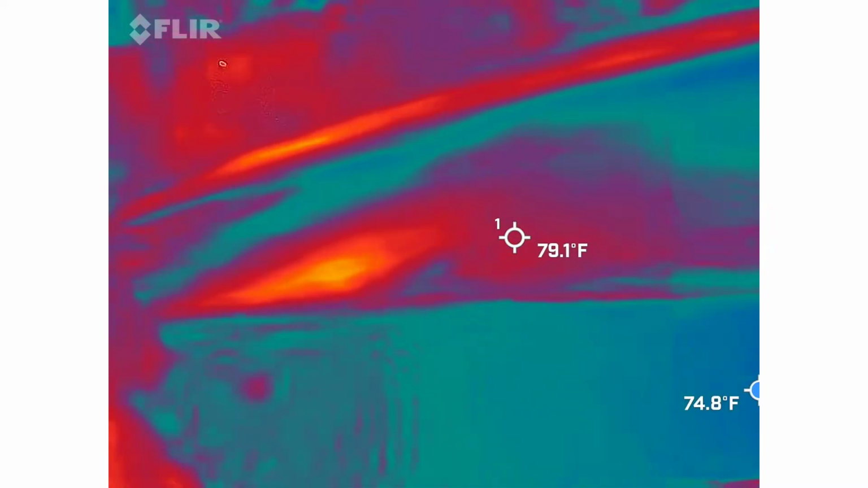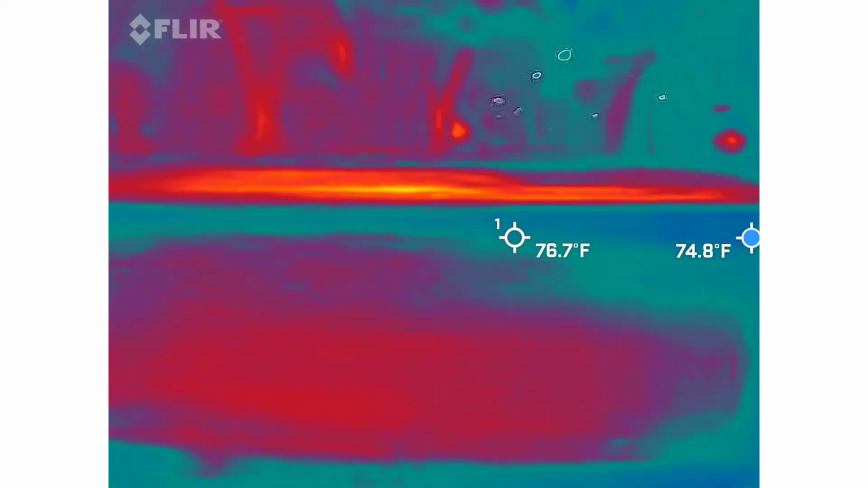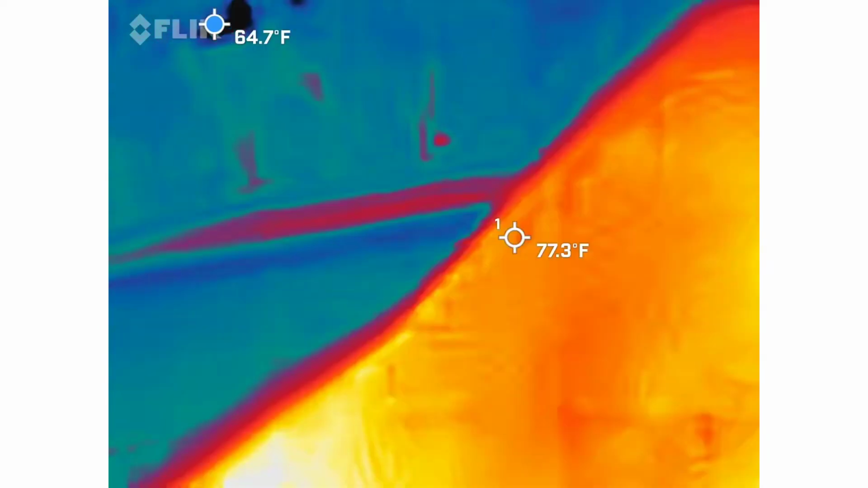So this one, Kyle, this one's going to go to you. Most people handle this right-handed just like this and keep the camera on your left. Try not to handle it by the camera. It will pop out of there because it's a phone attachment. Yeah. So that one goes to you.